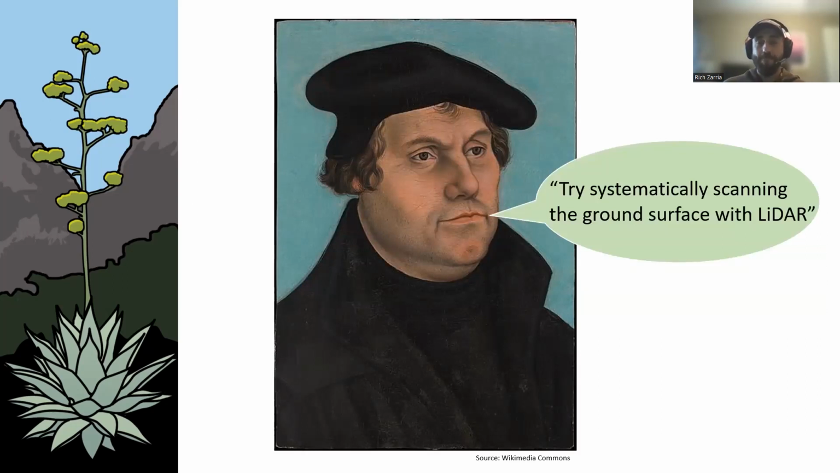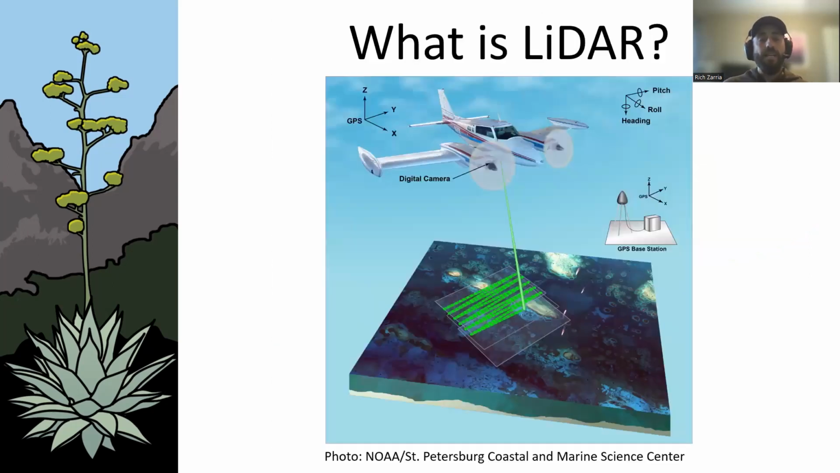So I did it. I heard about LiDAR. And what is LiDAR? LiDAR stands for light detection and ranging. I'm no expert on all of this, but I know the basics. A plane will fly over the land at altitude, and there are very powerful laser producers that will fire millions of laser pulses at the ground very rapidly.